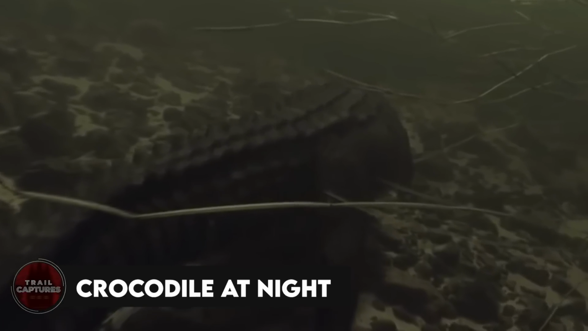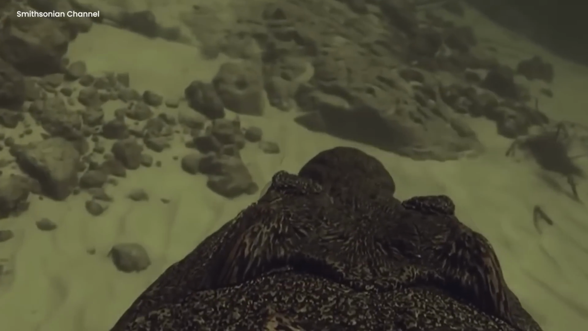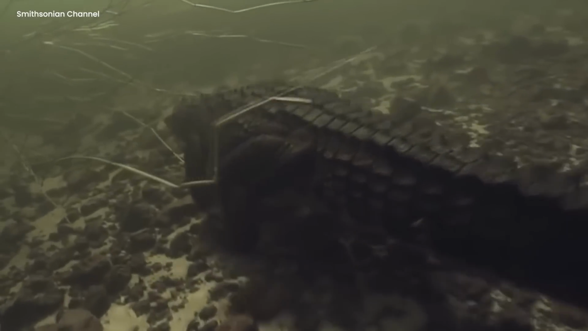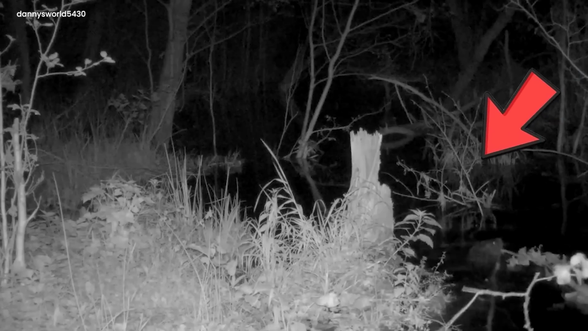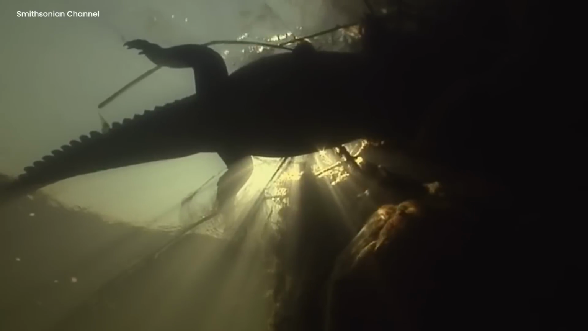Crocodile at night. One night, near a river in the dark, a sly crocodile slid into the water, its eyes shining with mischief. Slowly, it swam to the riverbank, being super quiet. The moon gave a little light to the bushes and leaves on the shore. As the tricky crocodile got closer, it thought of taking some bushes and leaves into the water. The curious creature had a sneaky plan.